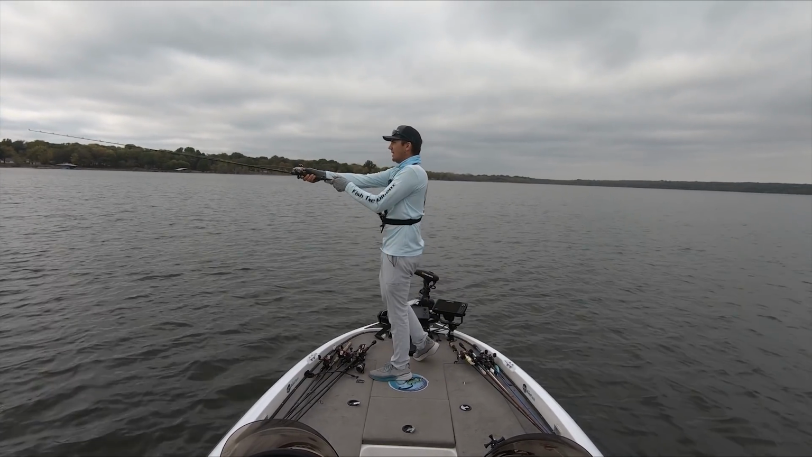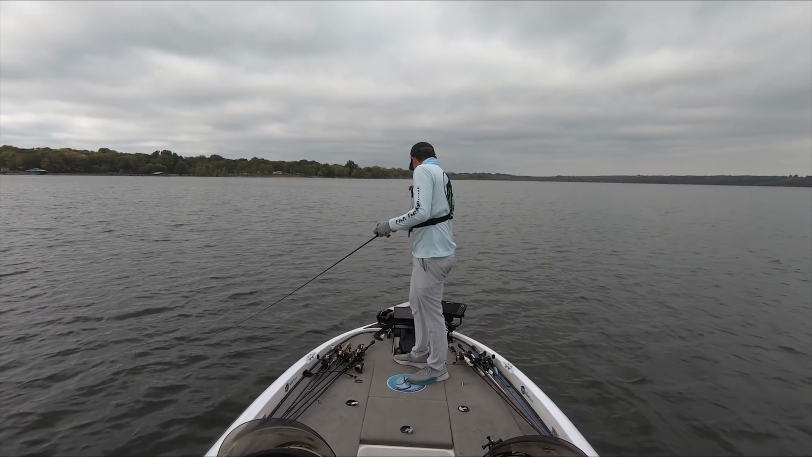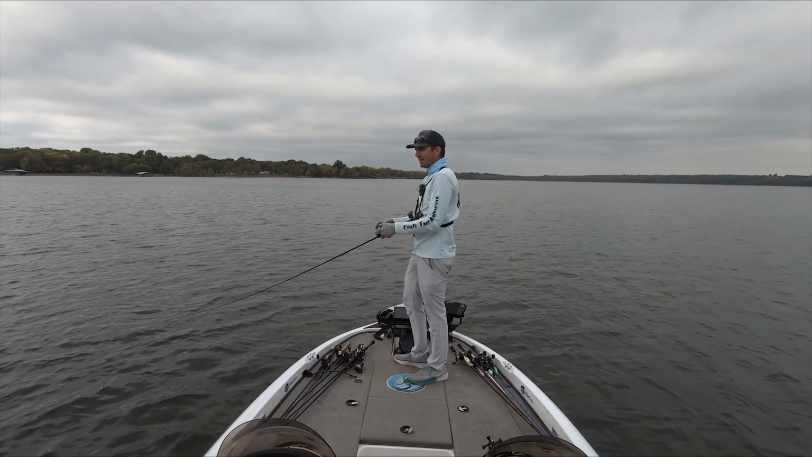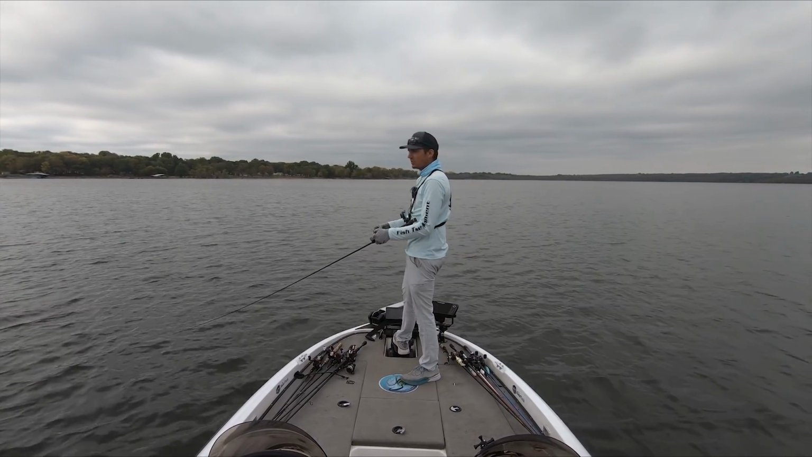And definitely an advantage having both. Right now, I would say the 360 is probably the more useful of the two, just because I'm able to actually see where that spot is I'm casting at, but also having the live scope to let me know that there's actually fish down there is also pretty cool.